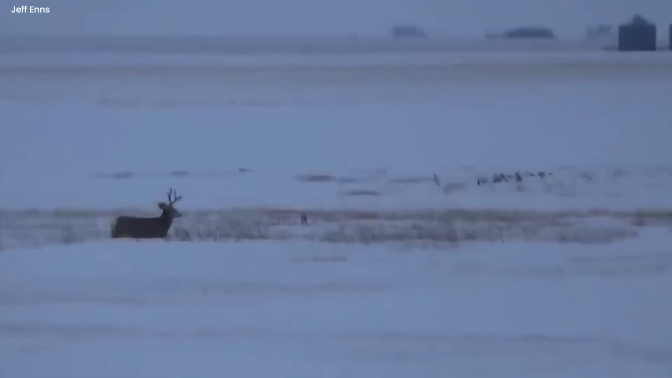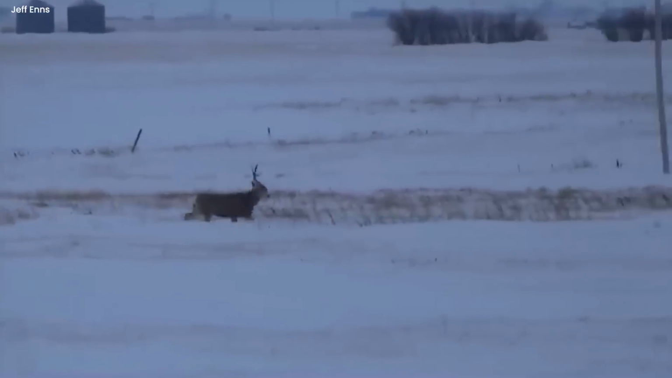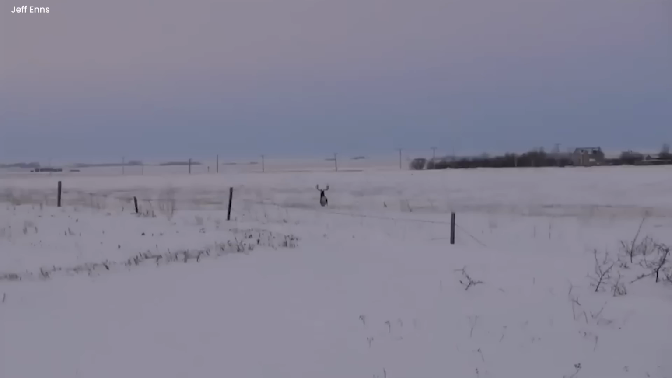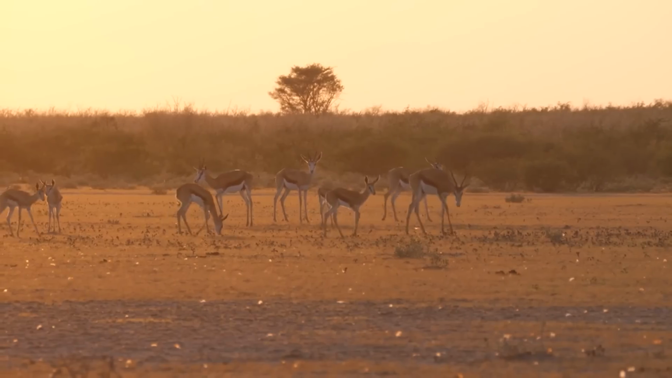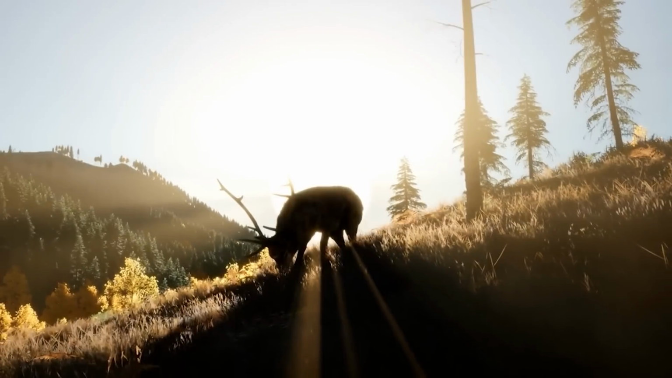A mule deer. The camera had caught a mysterious clip. It was recorded from a far-off distance. It seemed like it was in a sandy area. The camera had noticed the presence of a mule deer, also called a buck. It had antlers like a fork.